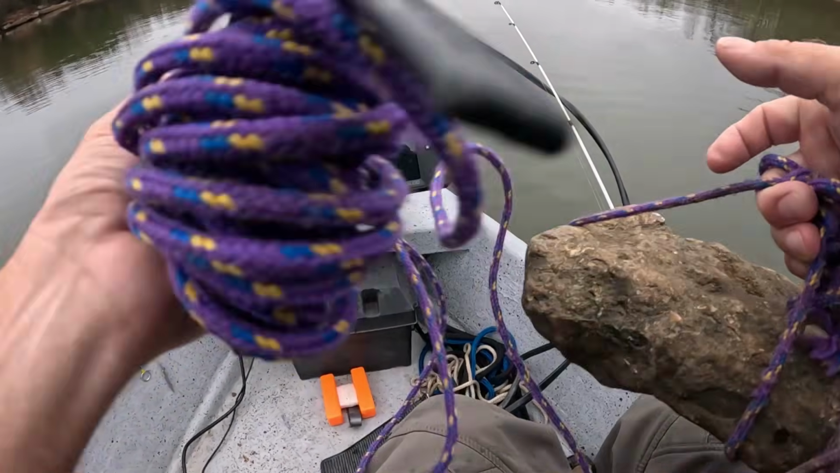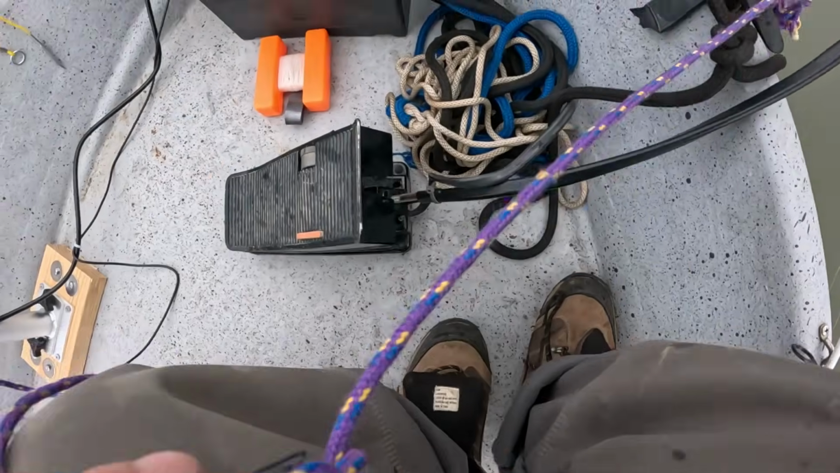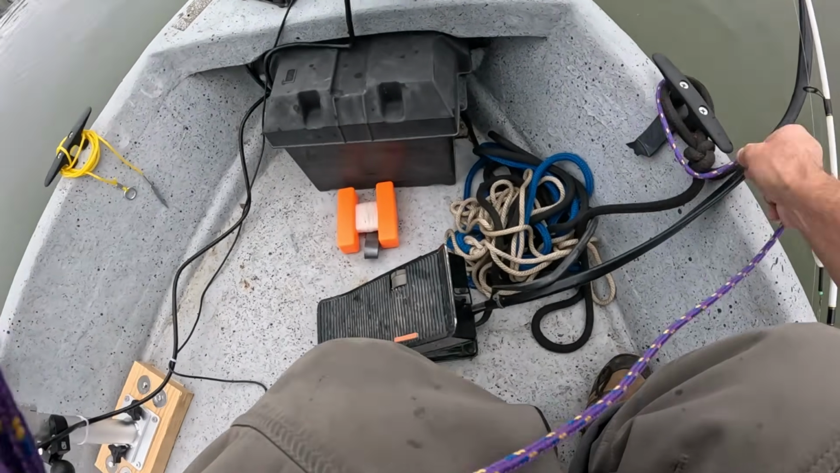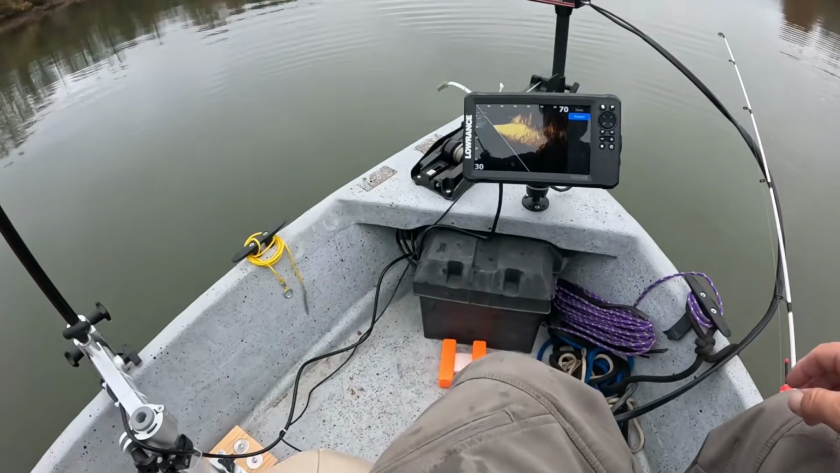So I don't want to do too much with the trolling motor. You know what I'm saying? I don't want it to be making sound. So I'm just going to drop this anchor now. And then we're just going to try to sit here. They got some structure in there. You see that structure in there?